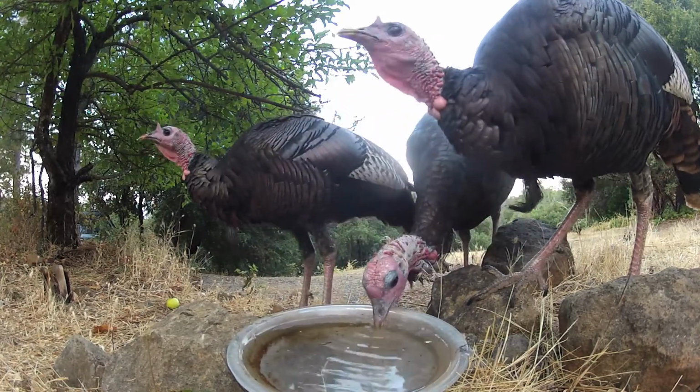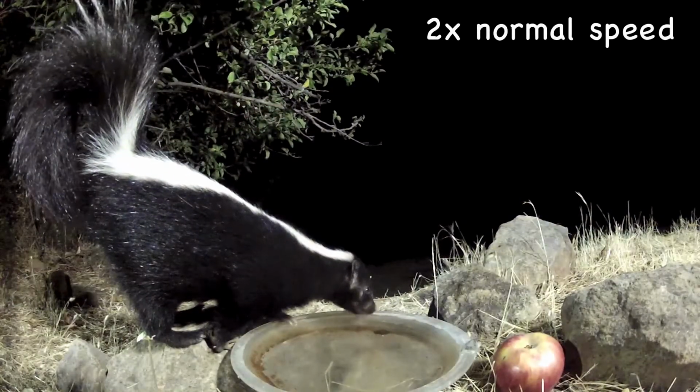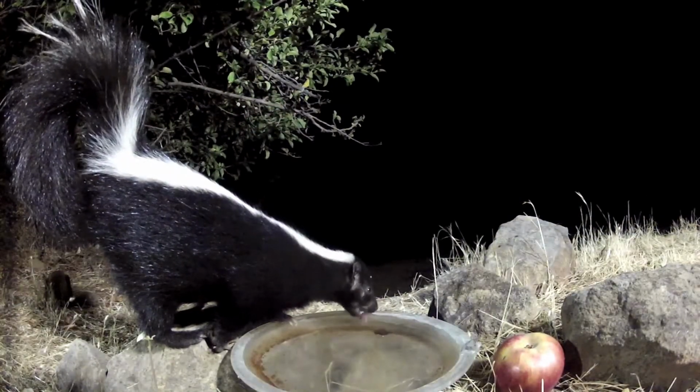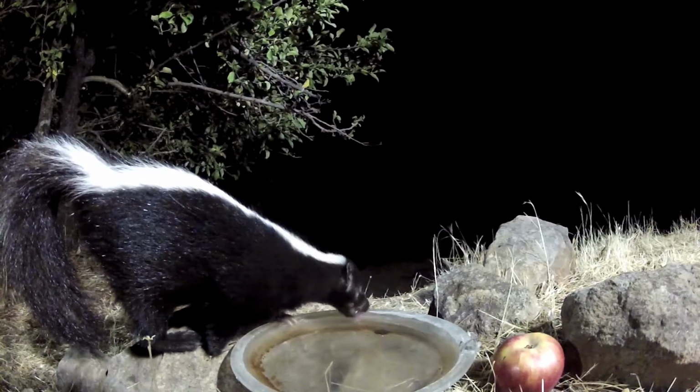The gobbleheads drank water like percussionists and were sometimes competitive. Have you noticed that skunks lower their Jolly Rogers while tanking up? They do, most of the time.